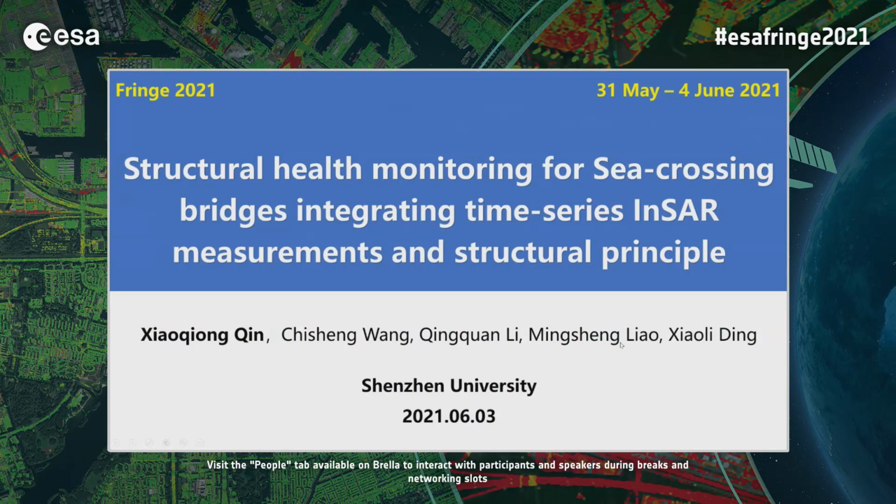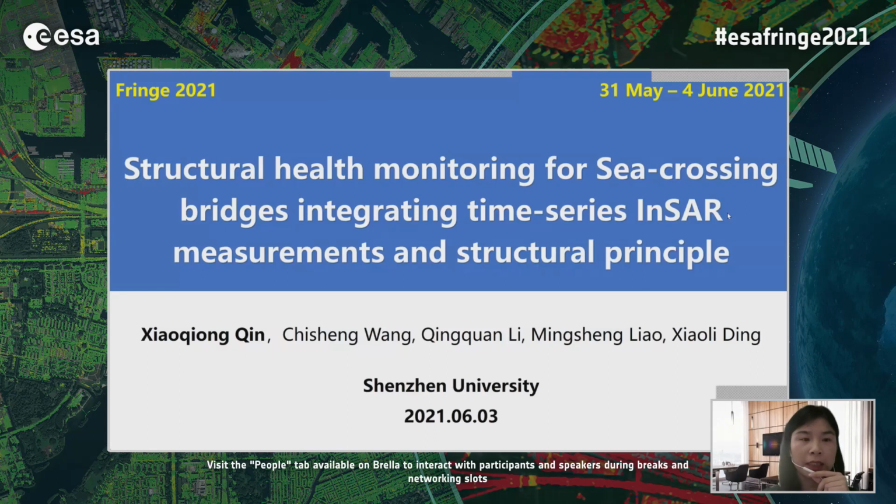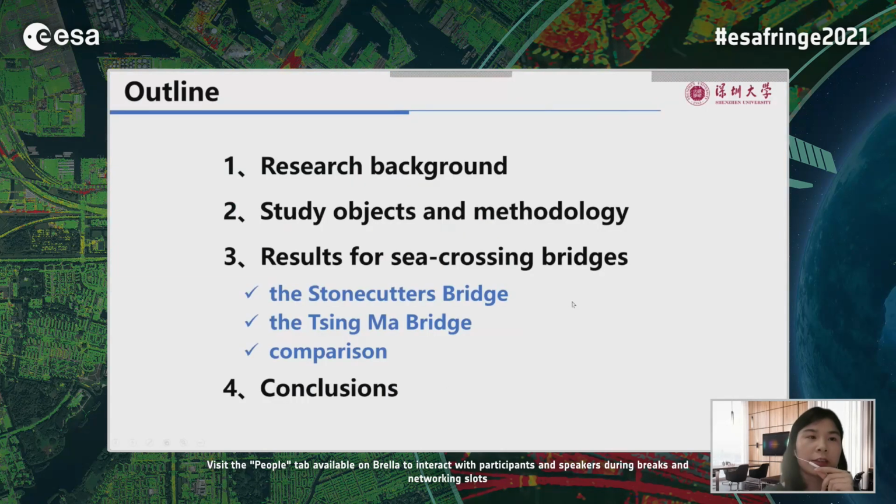Good morning. My name is Xiaochong Qing, and I am from Shenzhen University. My report is about structural health monitoring for sea crossing bridges integrating time series InSAR measurements and structural principles. It consists of 4 parts. Firstly, the research background.